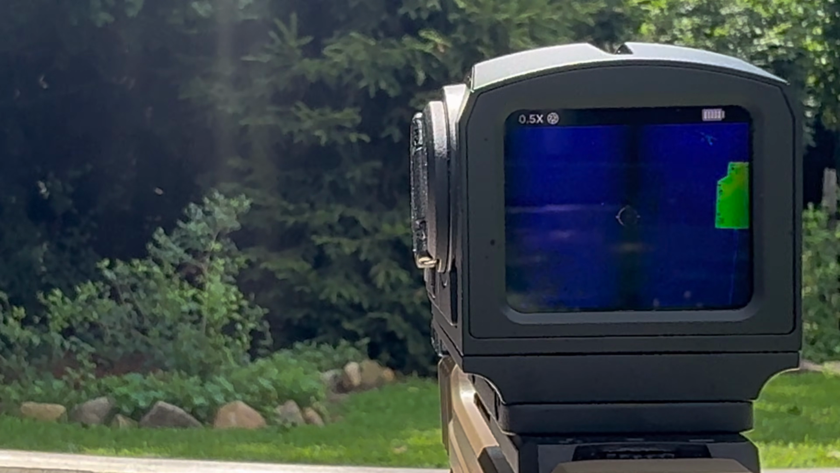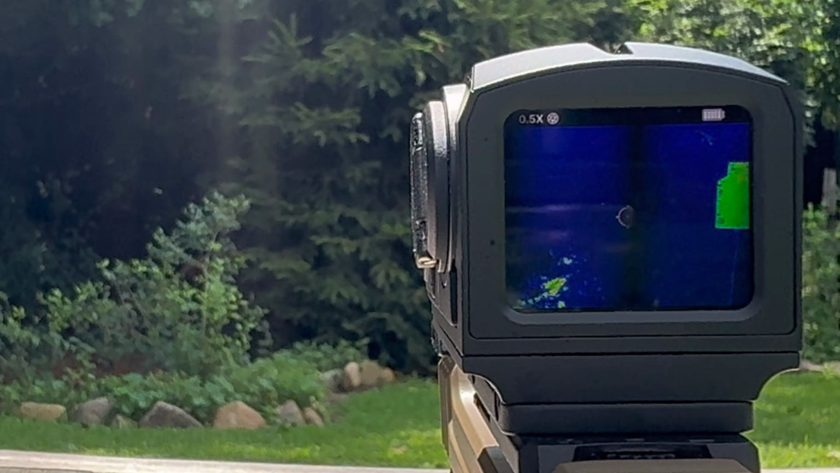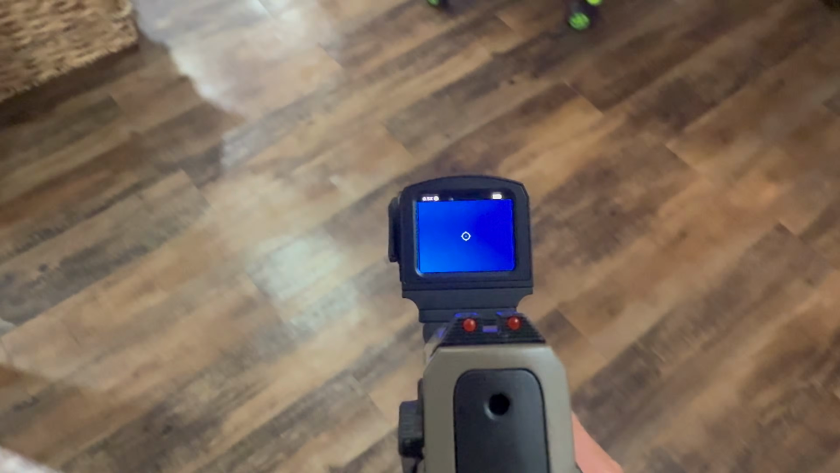I want to see if it can pick me up as I start to go behind some cover, like a bush, for example. I'll go behind this pine tree, and we'll see if you can see me before I notice you see me. Should be picking up my heat signature now. The question is how much? And then I start walking out of the bush, and chances are you knew I was there, and I thought I was hidden.